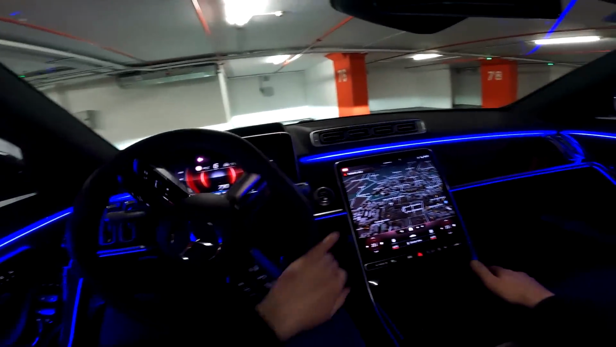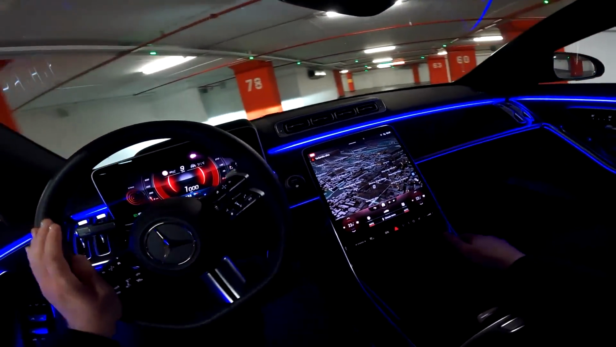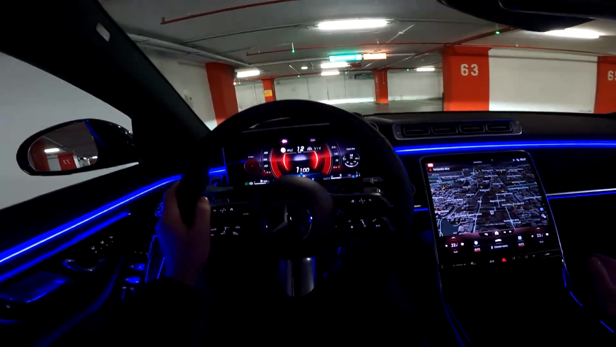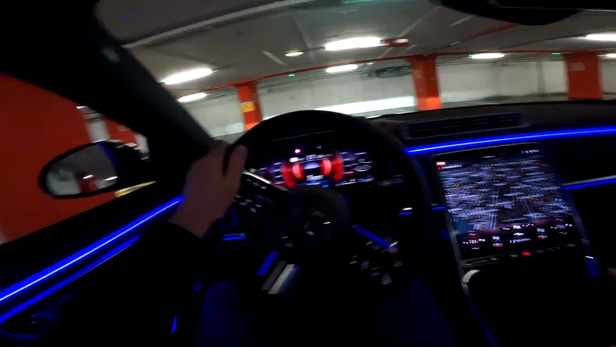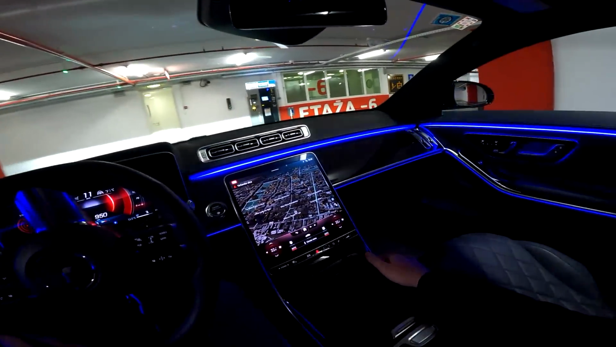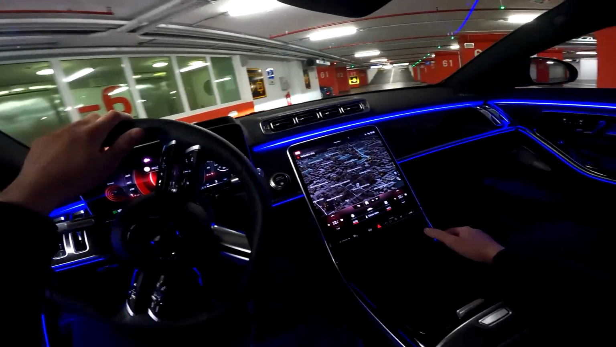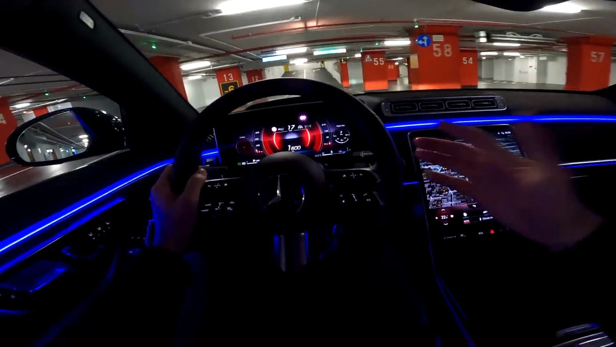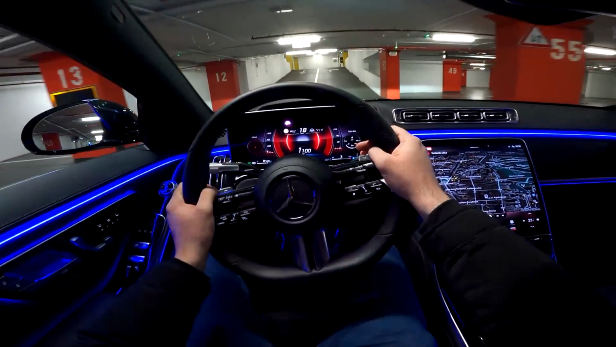We are driving the S350D. That means we have the classic diesel version, 286 horsepower and 600 Newton meters of torque. And with this car, I think it's all about cruising, so you don't want to drive it really fast. This is a car for cruising and for enjoying.